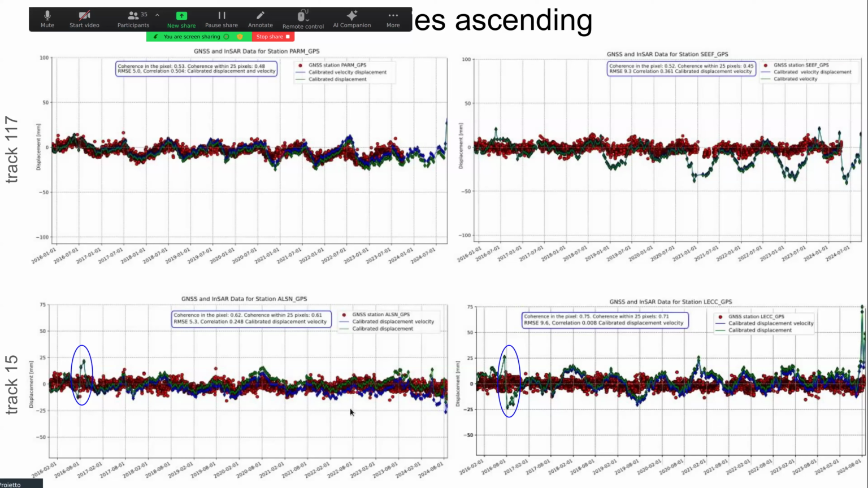While moving on to the other tracks, you can see also here the agreement is quite good, even if there is this artifact here that is common on every time series.